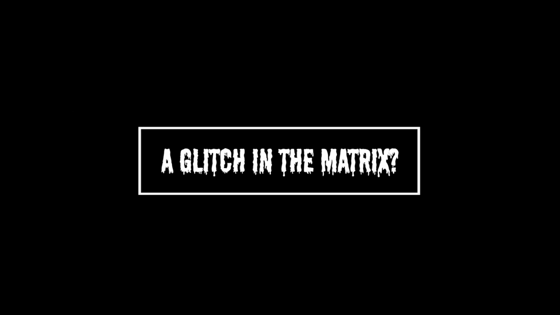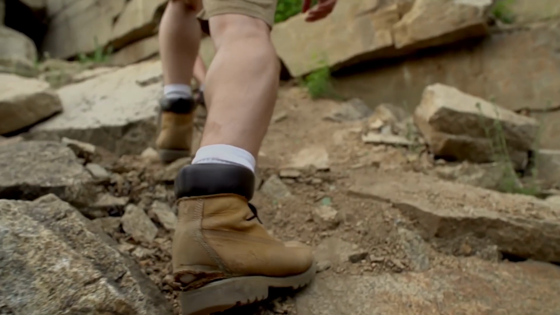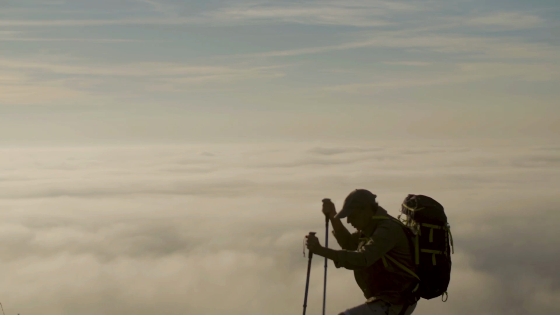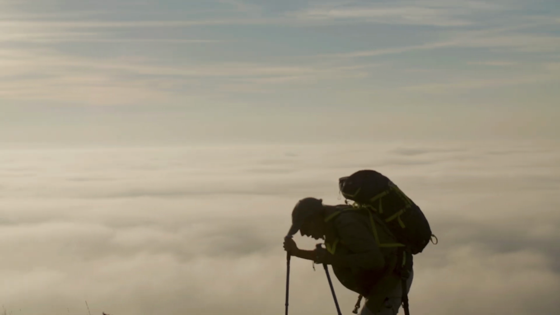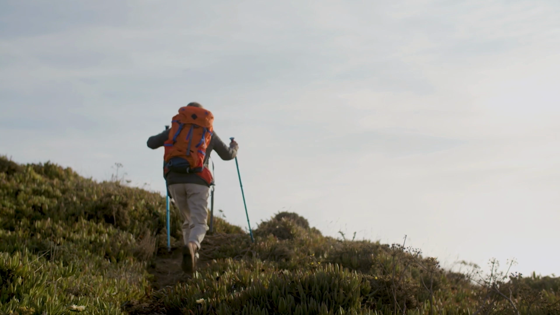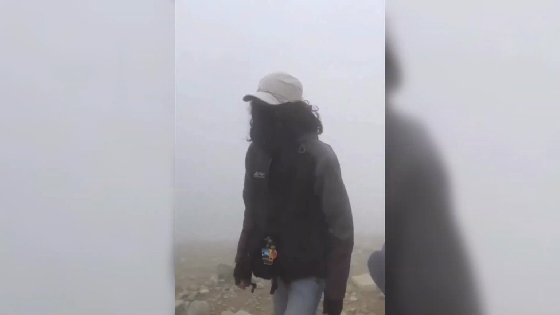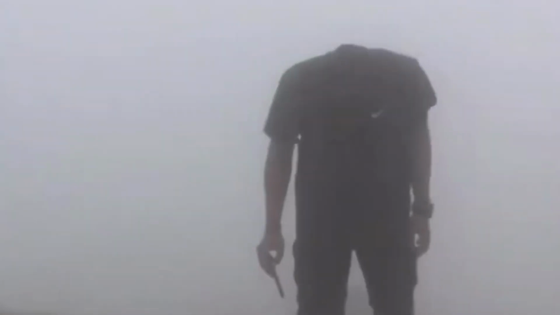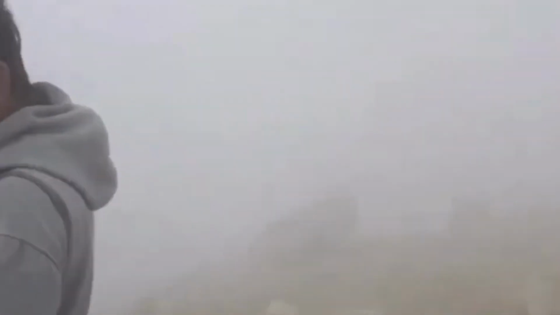A glitch in the matrix? Our first stop takes us to a mountain peak bathed in crisp morning light. A group of friends, seemingly enjoying a breathtaking vista, becomes the center of a chilling anomaly. Take a closer look at the person standing slightly to the right. Can you spot it? One individual appears to be missing their head entirely. This unsettling detail is easy to miss if you blink.